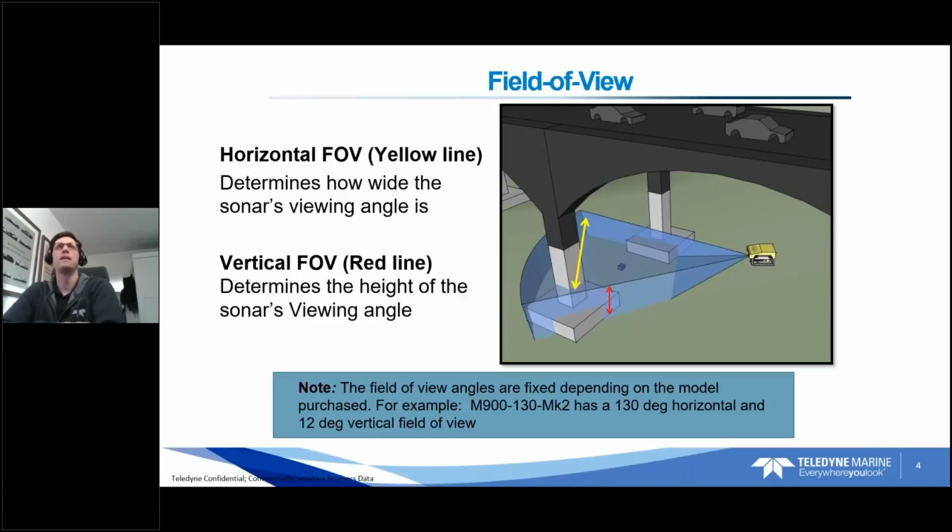Jumping into the image characteristics, probably one of the more important things to look for when shopping for a 2D sonar, or looking into what 2D imaging sonar will work best for you, are the horizontal field of view and the vertical field of view. Horizontal field of view is the viewing angle, the wide field of view indicated here in the yellow. And the vertical field of view, indicated in the red, is the height of the viewing angle.